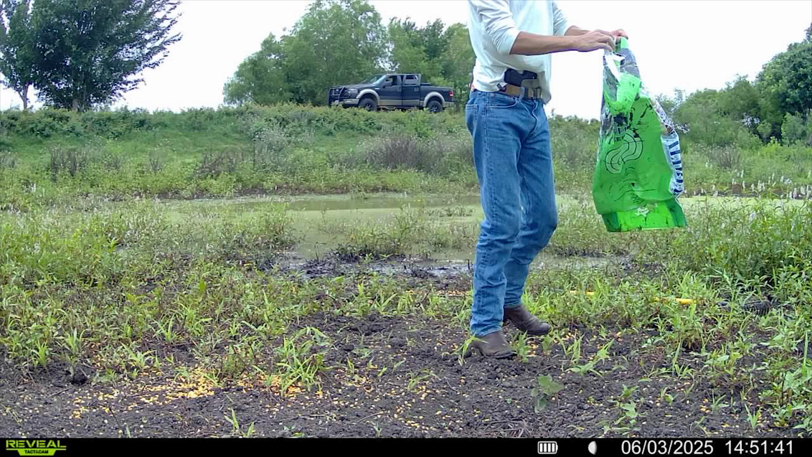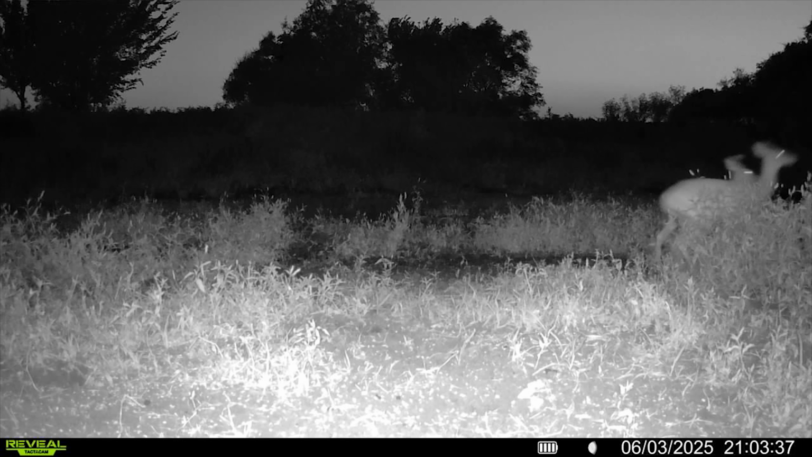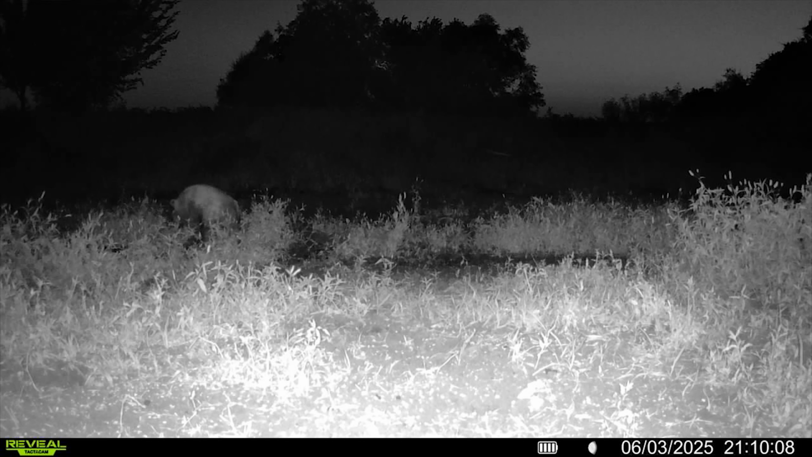Well, it's been a whole 7 hours since I was out here dropping corn. I'm gonna hop out and grab my rifle real quick, put some photos up. So there's me dropping corn, and then here at 9:10, well, a little bit before 9:10, you can see some deer running away, and then at 9:10, there's something out in the back there. It looks like a pig to me. Almost positive that's a pig.